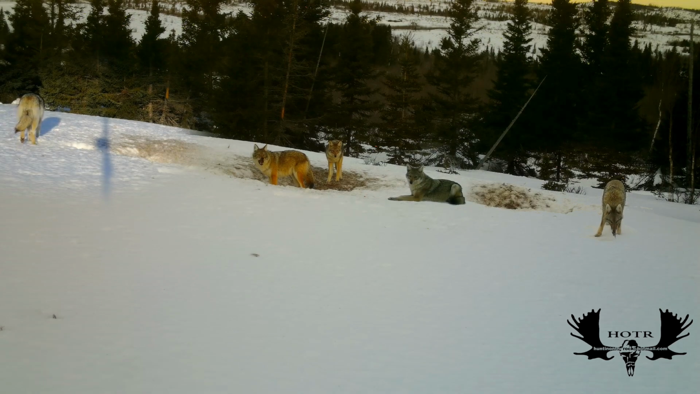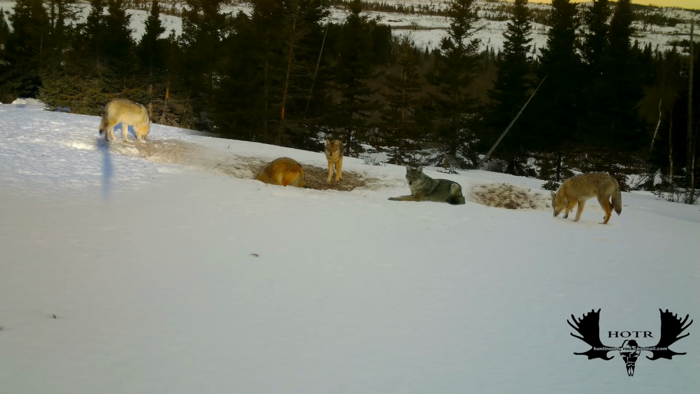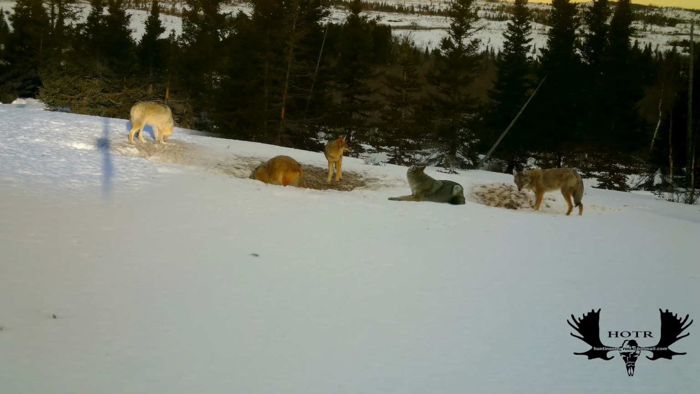As I mentioned, you can see that they all got a little different color. One on the far left is that big fluffy white colored one. Then the 2 dominant ones, I call them the dominant ones, that are already in at the bait now. Then the ones to the right seem like they're the younger, playful ones. It's pretty cool to have them all there at the same time.